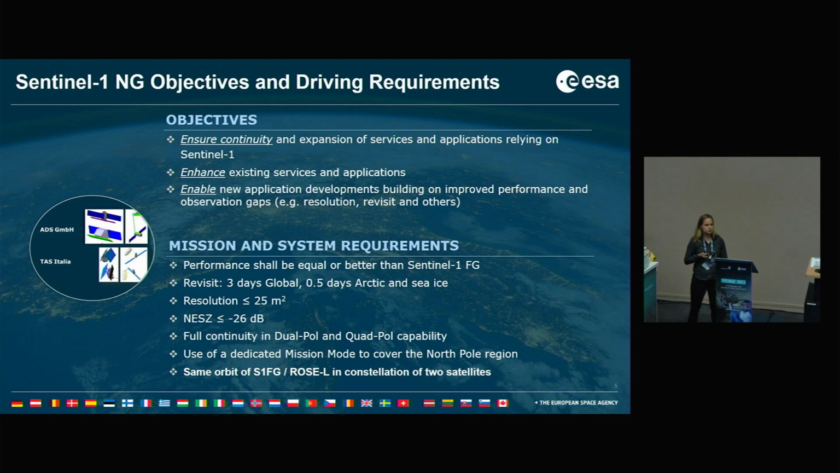The resolution should be better than or equal to 25 square meters. We are considering a very low noise, so minus 26 dB. Full continuity in dual pole and quad pole. The use of a dedicated mode to cover the North Pole region. And also the same orbit as Sentinel-1 first generation and also ROSE-L. So the missions are developed really in a context together and not as separate missions.